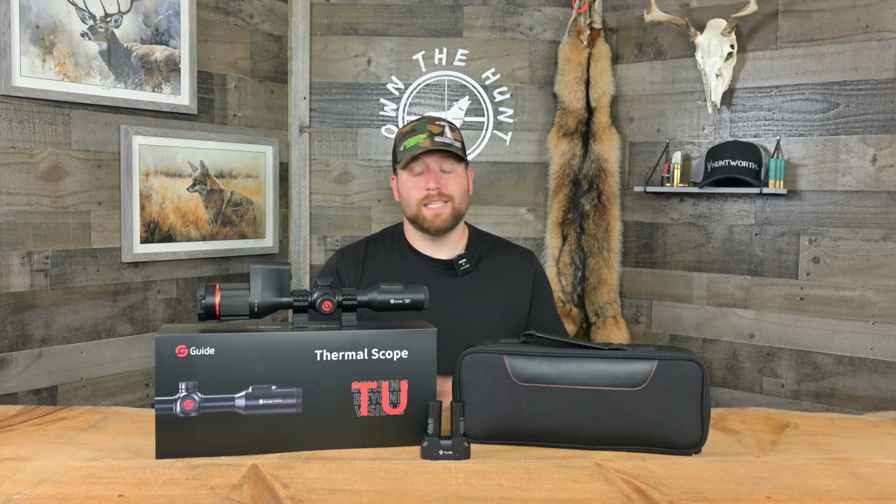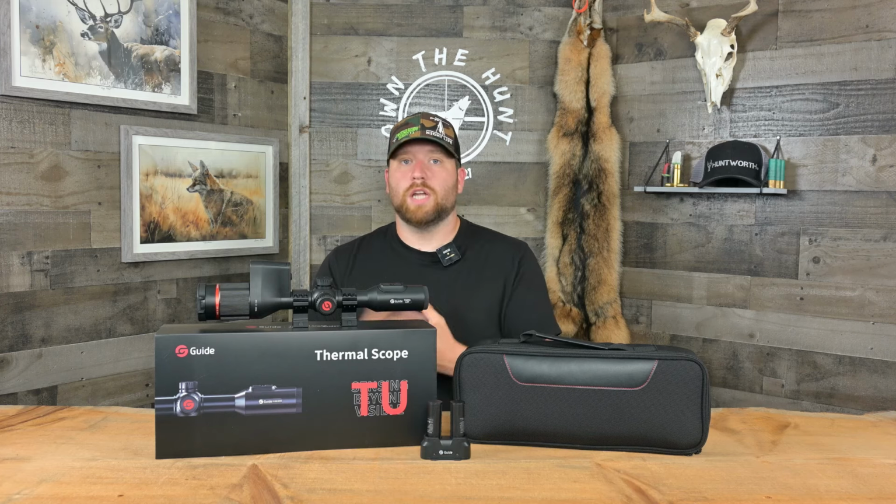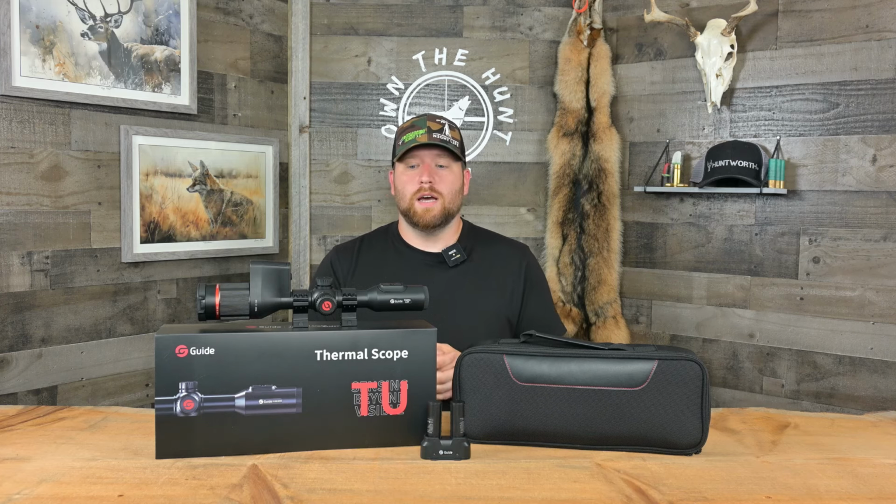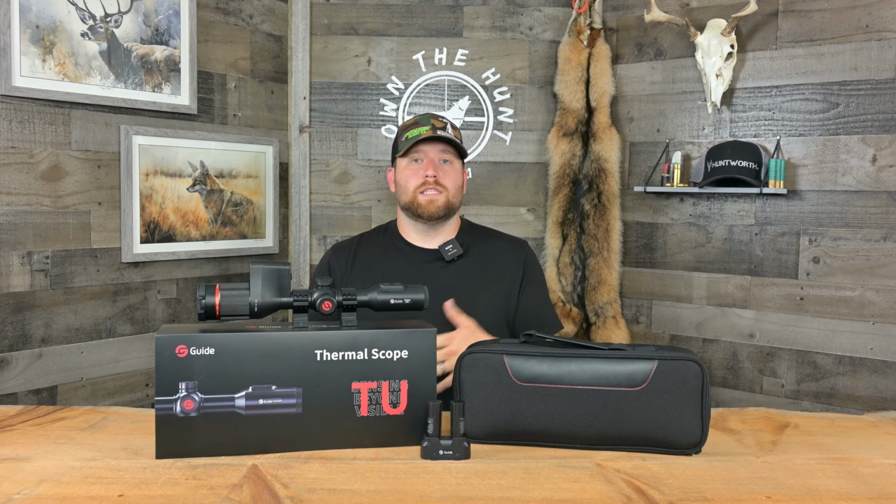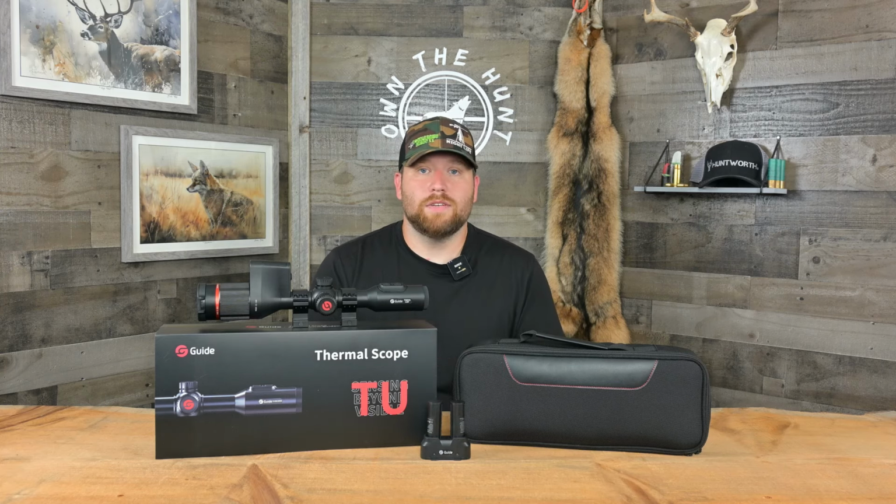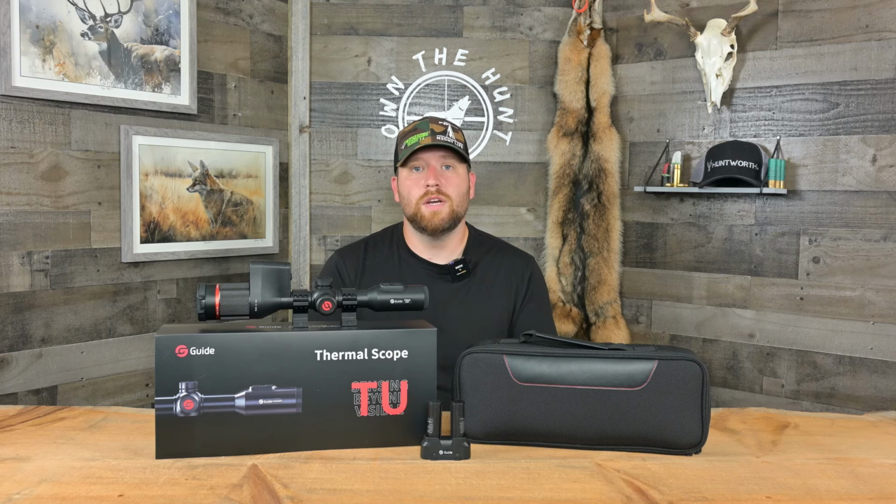So next feature or spec on this scope is it's got a sub 30 millikelvin sensor. So certainly not the most sensitive sensor on the market. Those would be somewhere around the sub 20 millikelvin, some are even in the sub 18 millikelvin range. This is a sub 30 millikelvin sensor. What that means, as I've talked about numerous times on the channel, is the scope's sensitivity, its ability to differentiate between different heat or temperature variances.